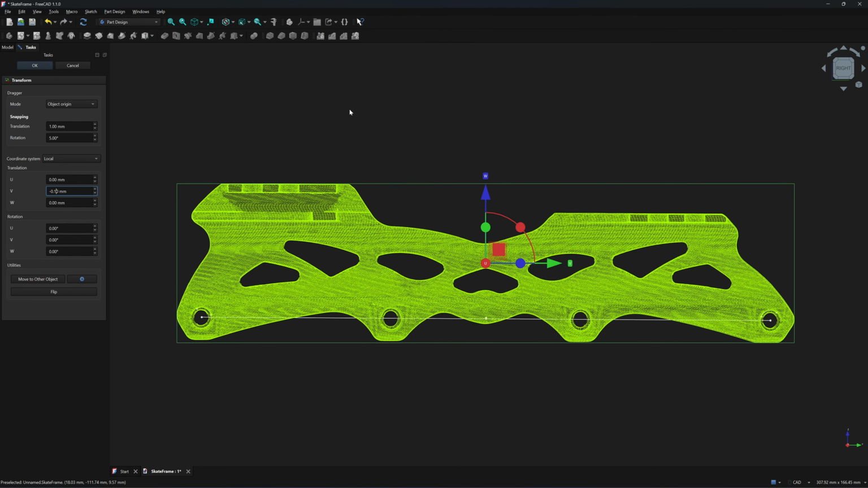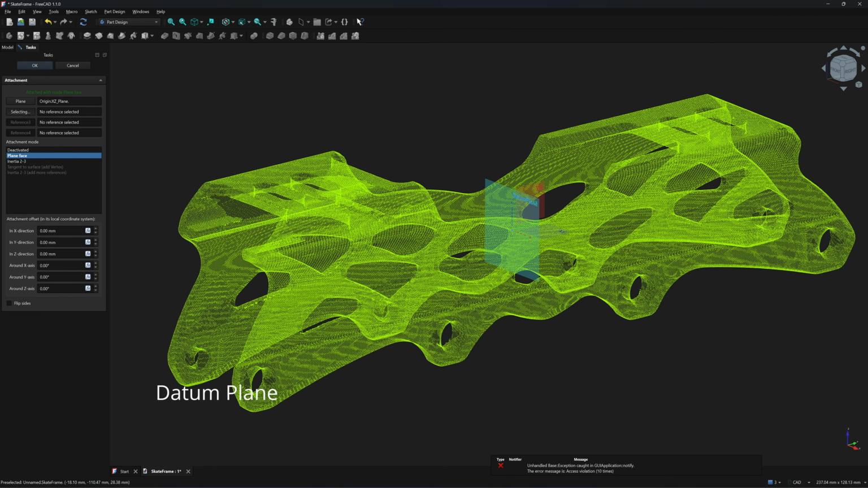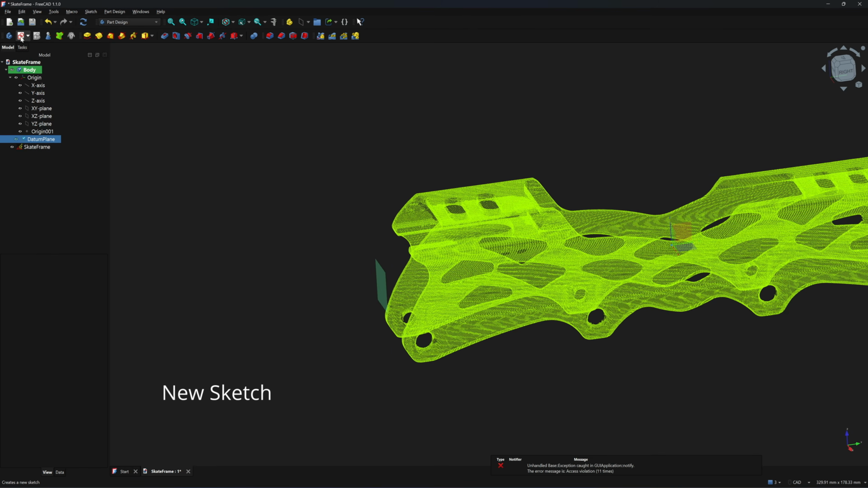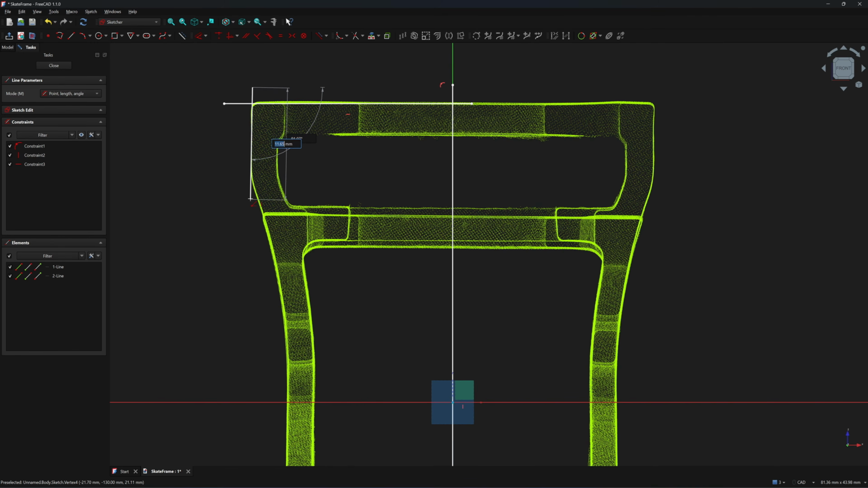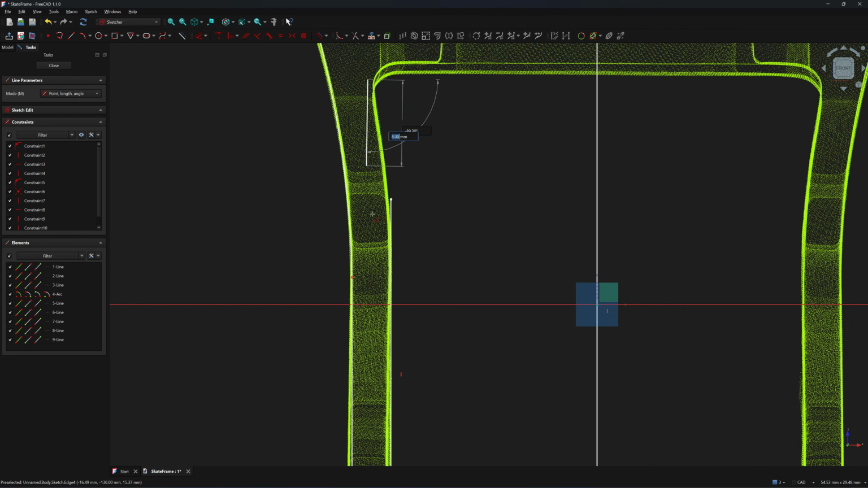Next, I will create an aluminum extrusion profile. I will start by using the XZ plane to create a datum plane, then offset it 130 mm along the z-axis. Because you can't crop the point cloud in FreeCAD, this view shows the entire depth of the cloud.